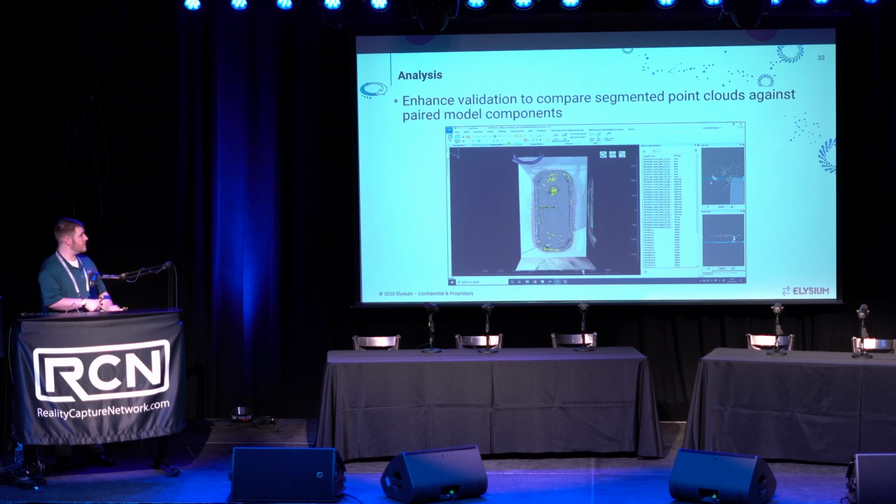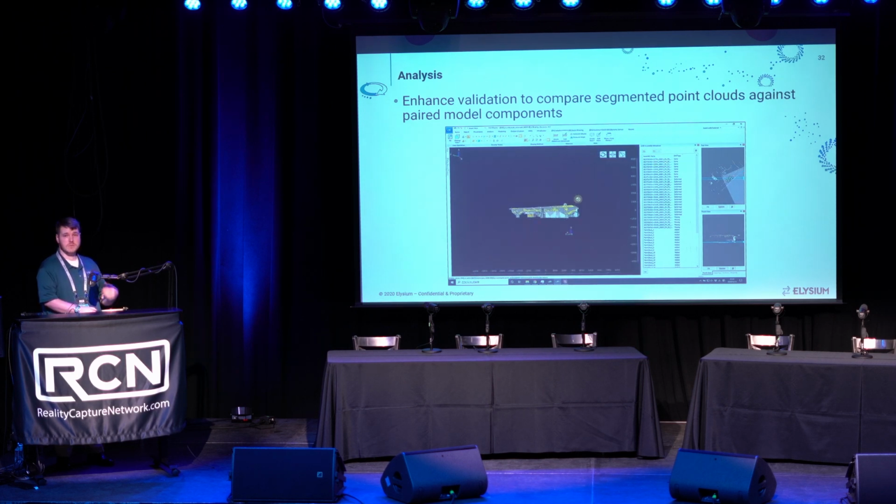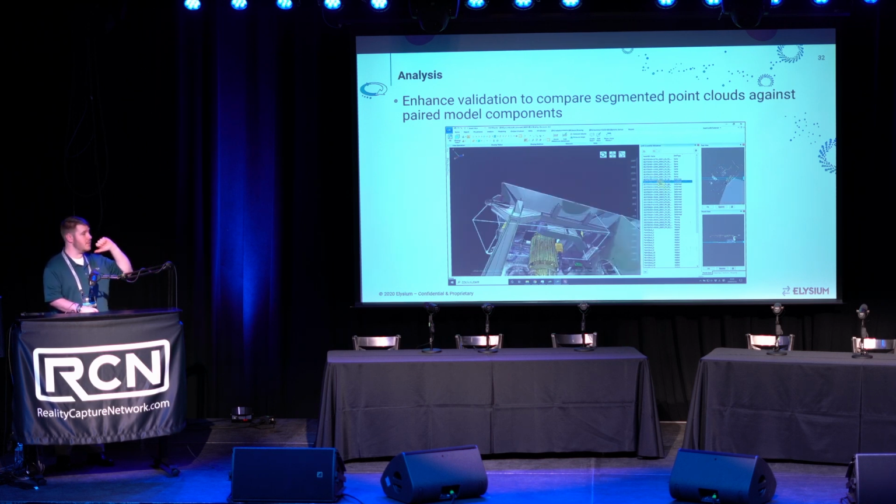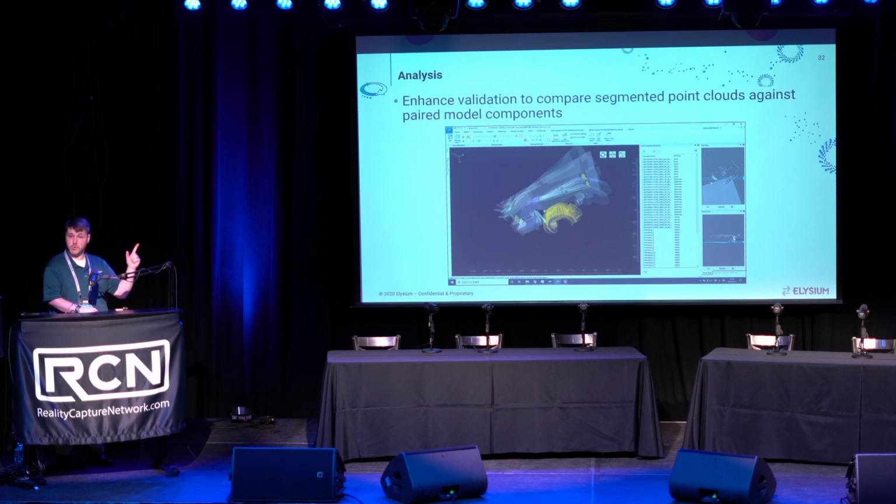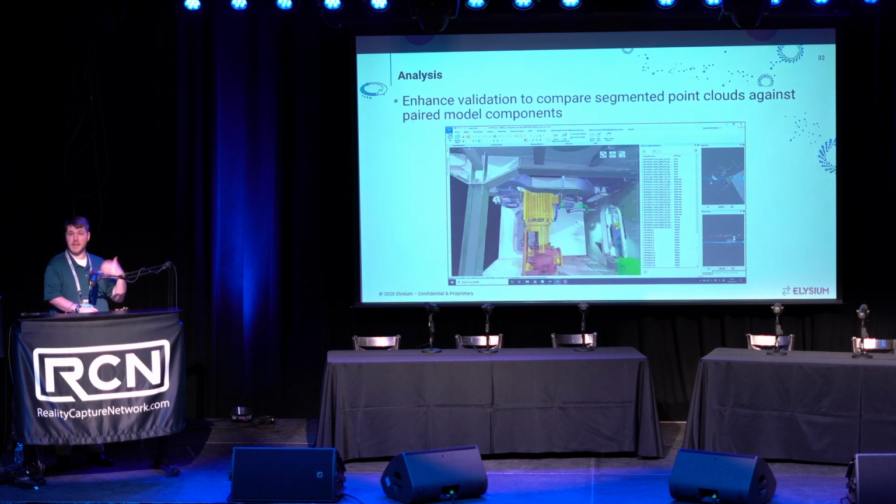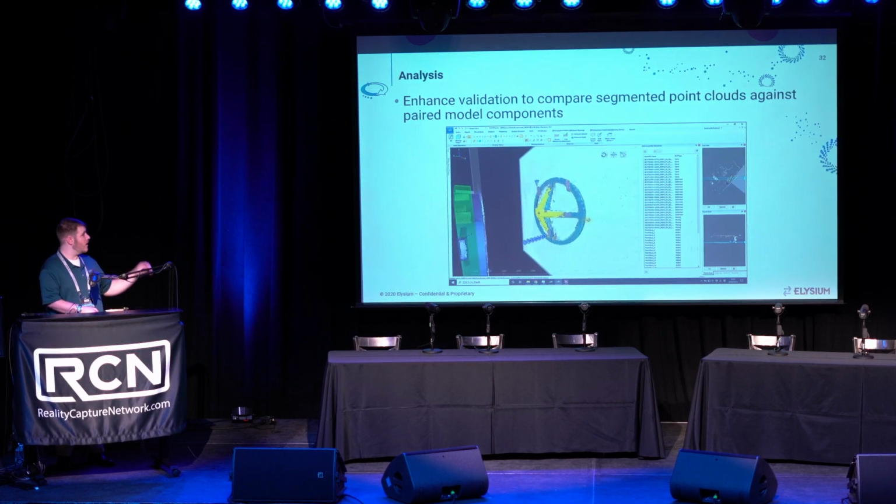By clicking on the individual pieces and going in, we can see very precisely where any of those deviations occurred, as well as being able to identify anything that may need to be addressed. So just to go ahead and give the color coordination, red is anything that exists in the model but does not exist in the point cloud. So it's something that theoretically was removed from the environment after it was designed.